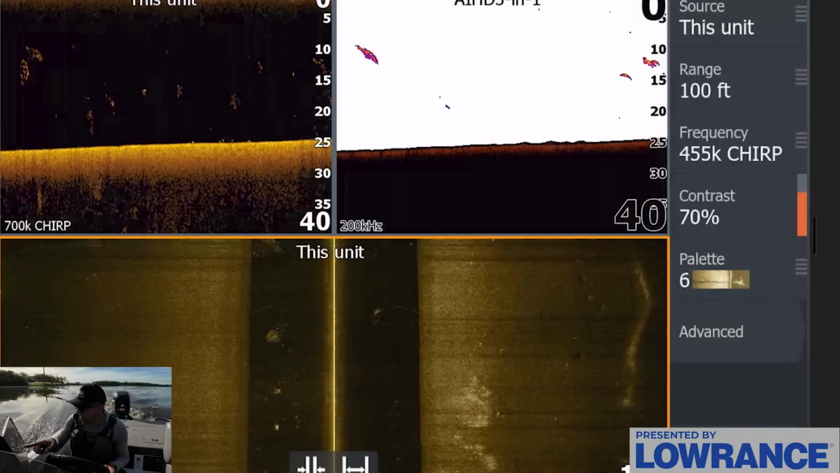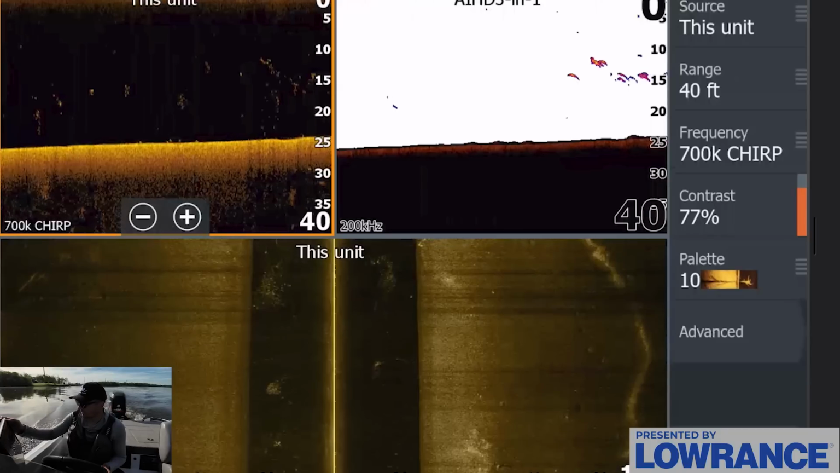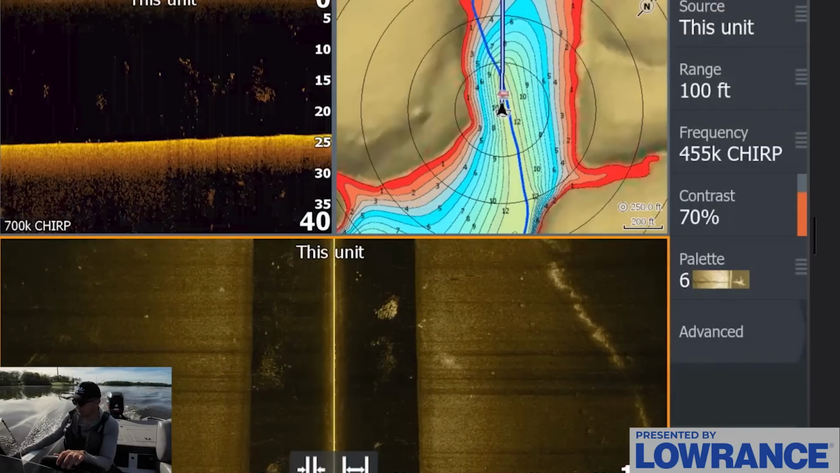There are a few fish sitting up on the bottom down here. Kind of interesting. I don't know what they are. They're probably catfish right in through here. There's also some random fish just suspended out here on bait. Again, not catchable for me without forward facing, so we're not going to mess with them.